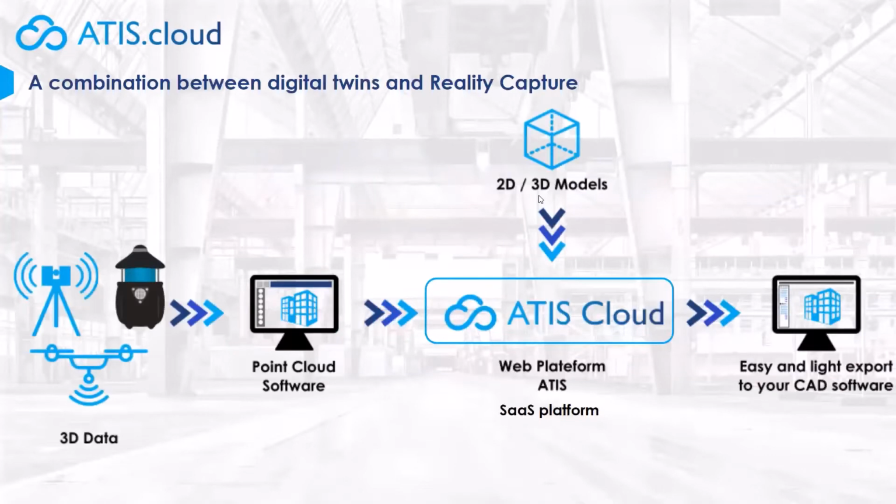So for you to understand how ATIScloud works, we're just going to take a look at our workflow. ATIScloud is compatible with all point clouds, whether from static scan, mobile scan, or drone. We are also compatible with Recap files and LAS, LAZ, E57 files. So how does it work? First, you scan your environment, like I said, with any type of scan. Secondly, you assemble your point clouds. Then, once your point clouds are assembled, you can put them on ATIScloud and so visualize them, work on them, and share them.